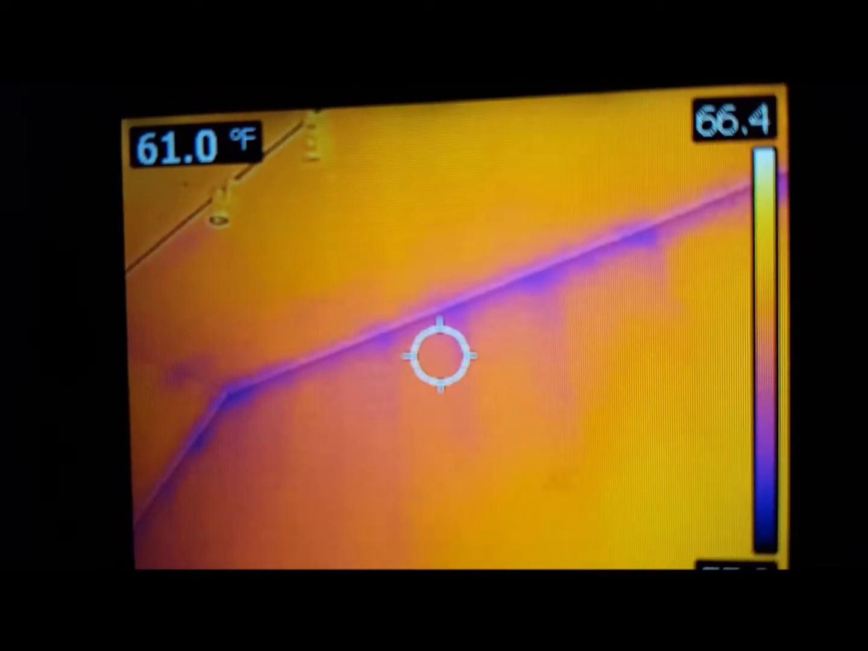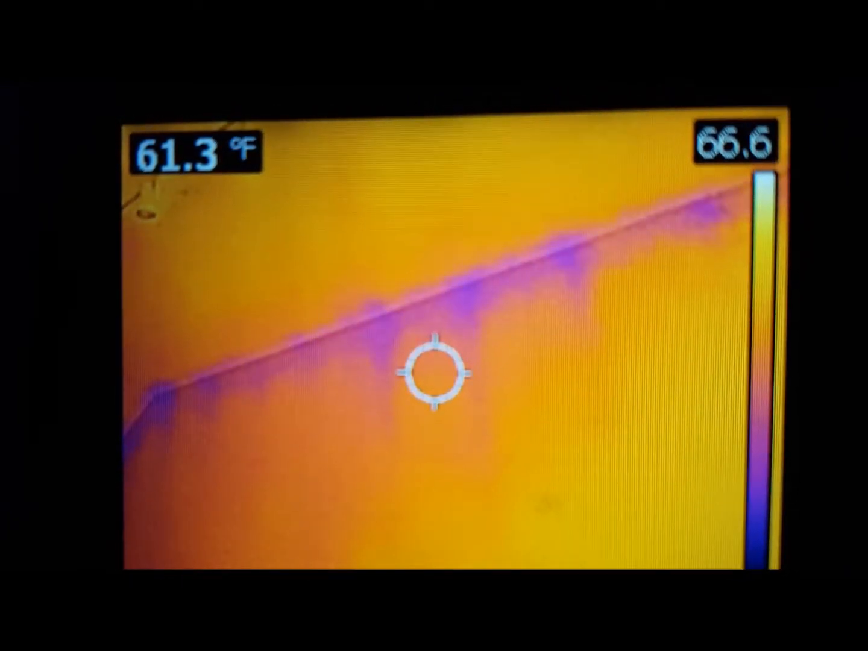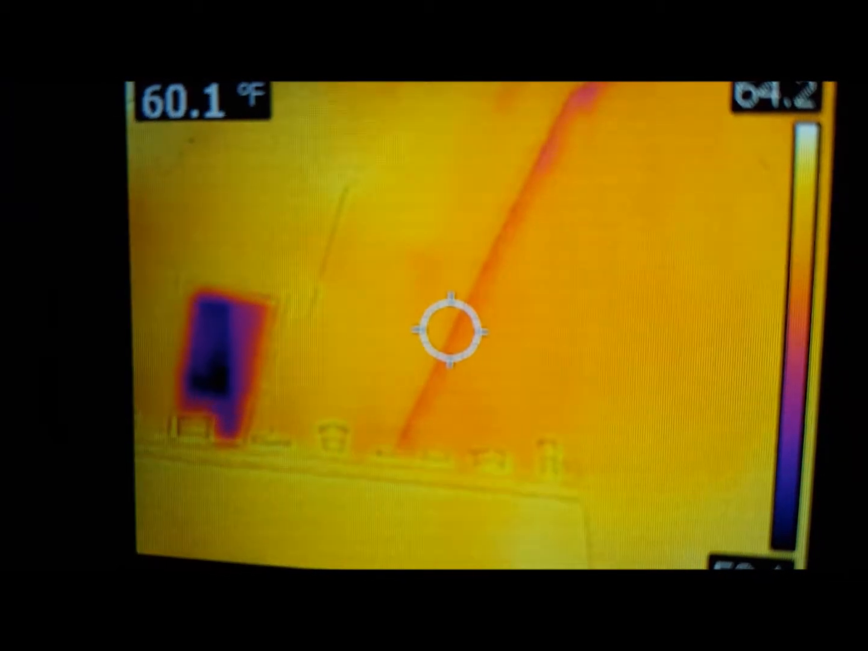You just got to know what you're looking at here. If we were missing insulation, we would see in between long places of purple, since it's cold outside right now, and conversely opposite in the summertime it'd be red. But I see nothing out of the ordinary.